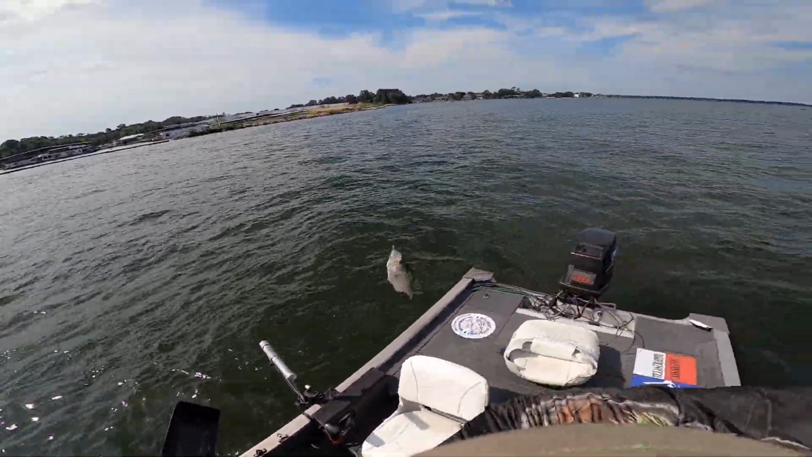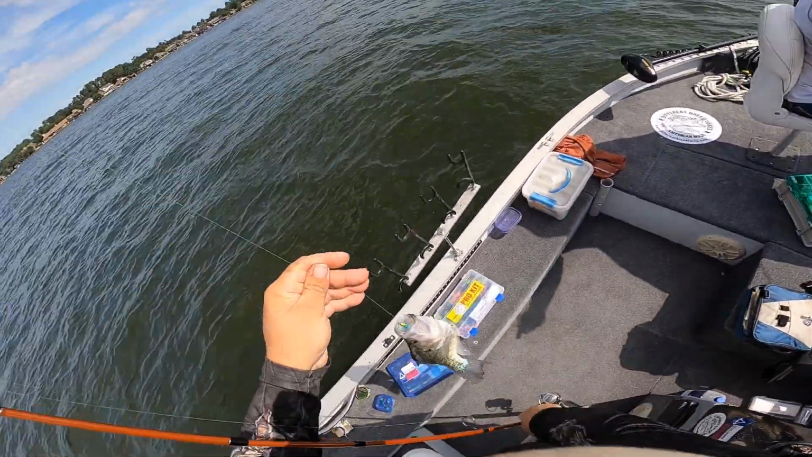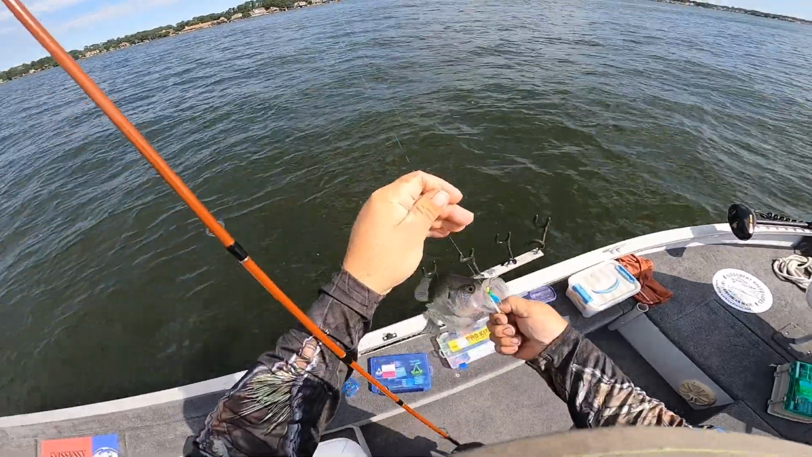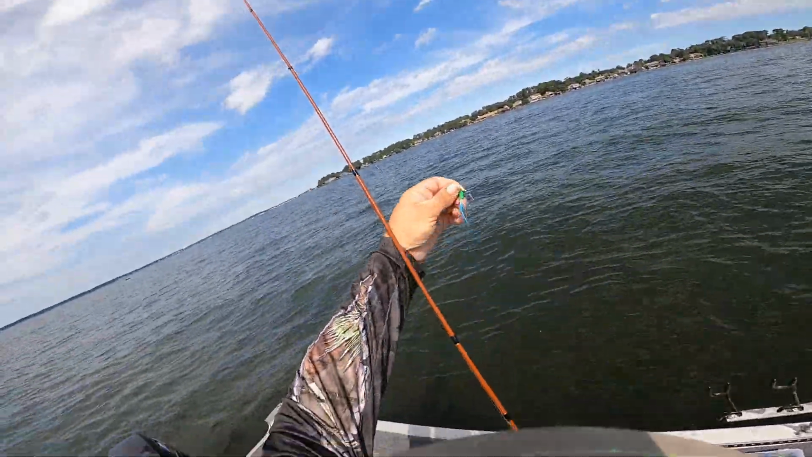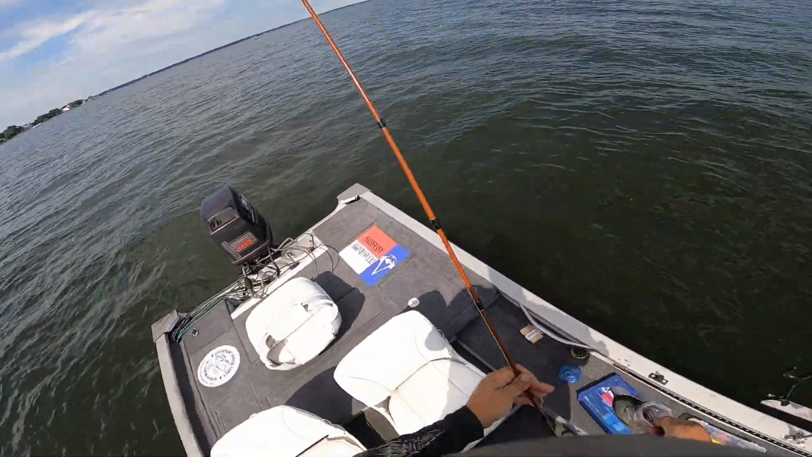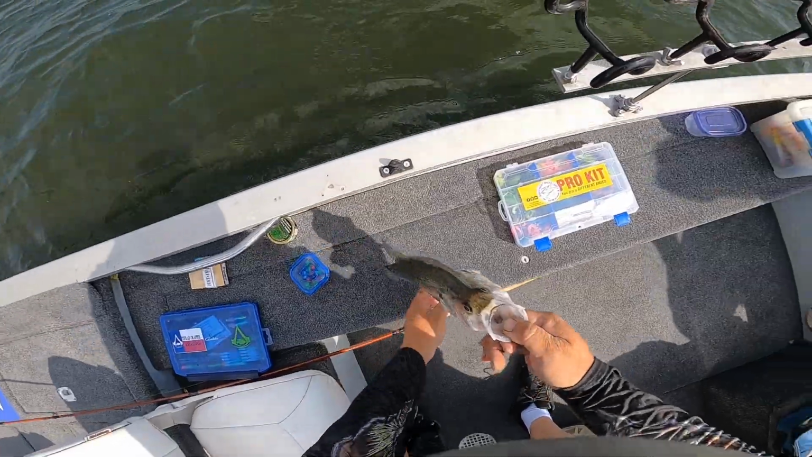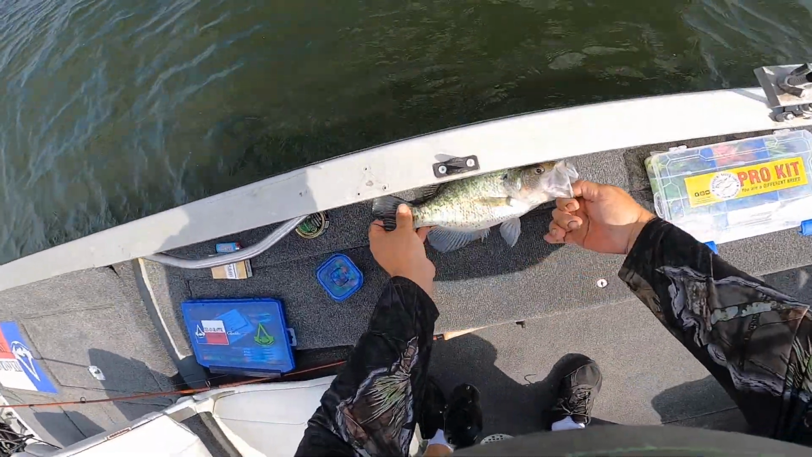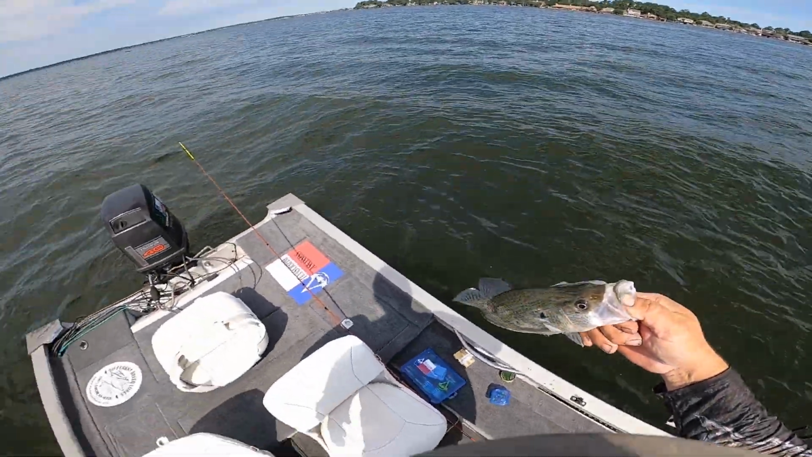Let's flip them in, folks. Oh yeah, that's a slab, my friend. Yeah, that's a good crappie there. Barely had him too. It was on one of my hair ties. They're just real finicky today. Let's see how long this one is. I'm gonna say 14. Just about. Just under. Good fish.